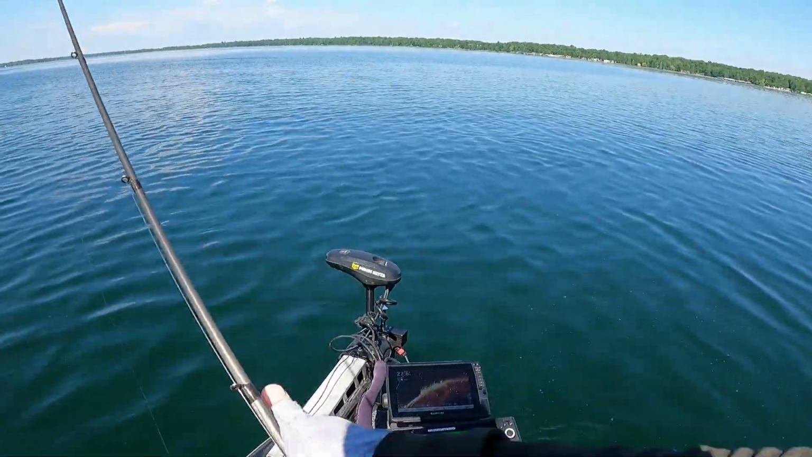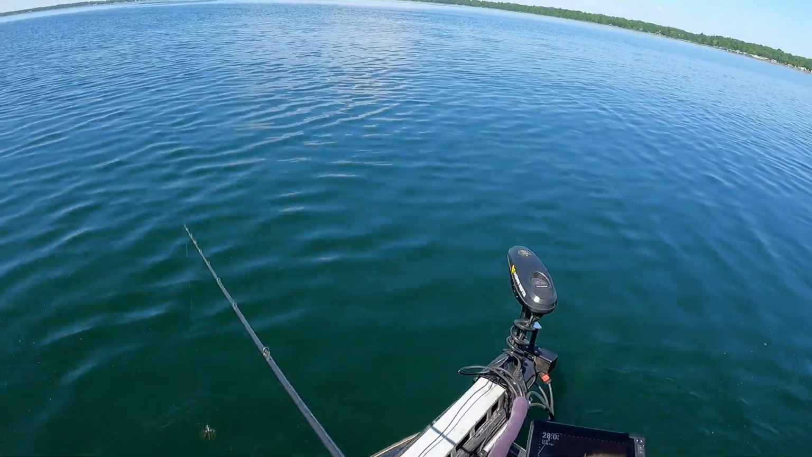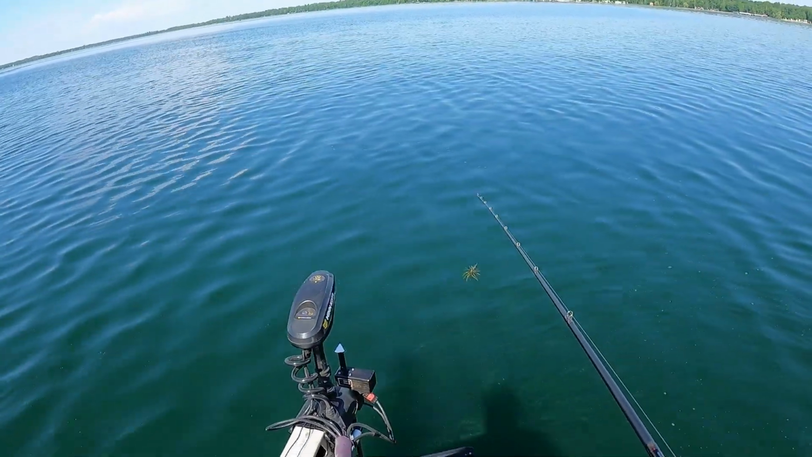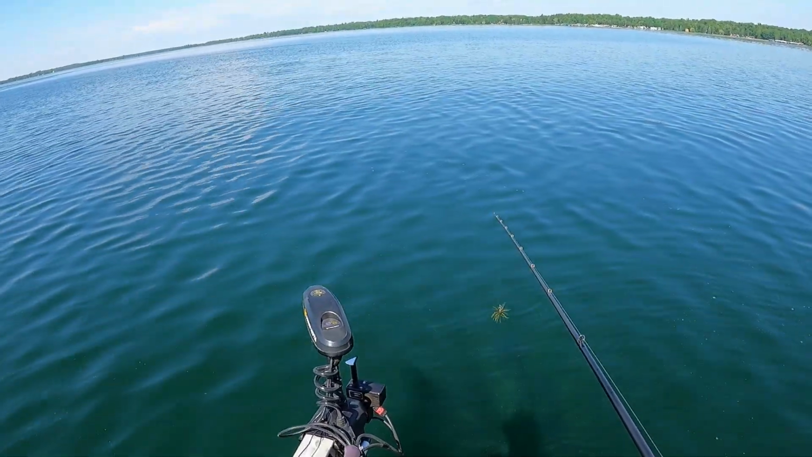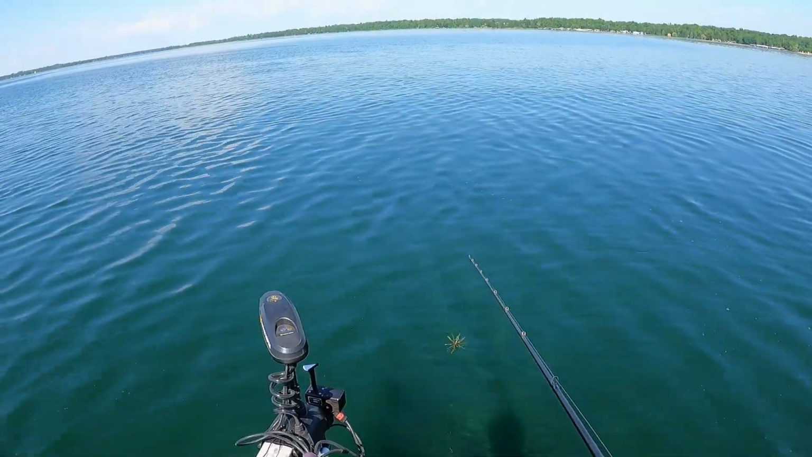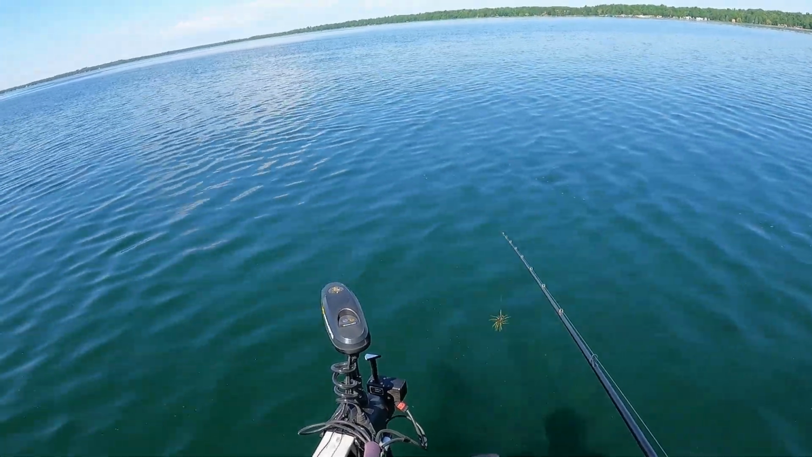Oh, splashed everything. Oops. But we can start finding some areas maybe. And I'm trying to find some baits too that they'll eat other than the jig, offshore and stuff too. Urchins, looking like one. I don't know.